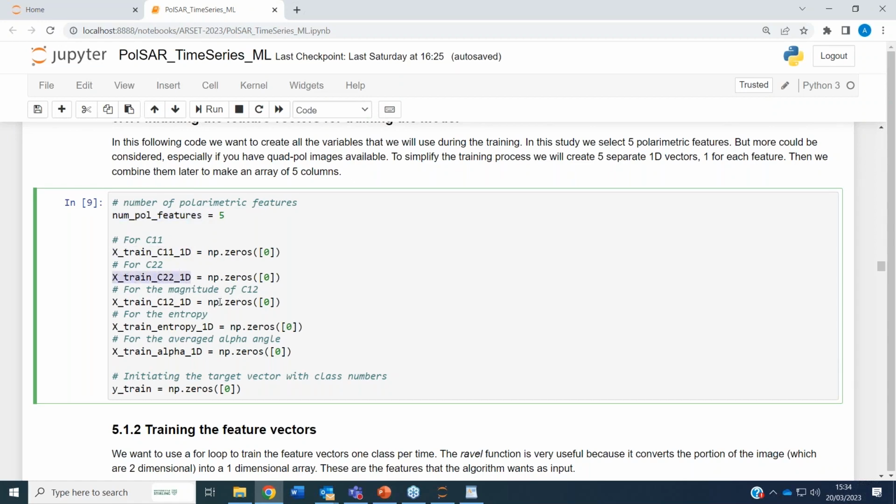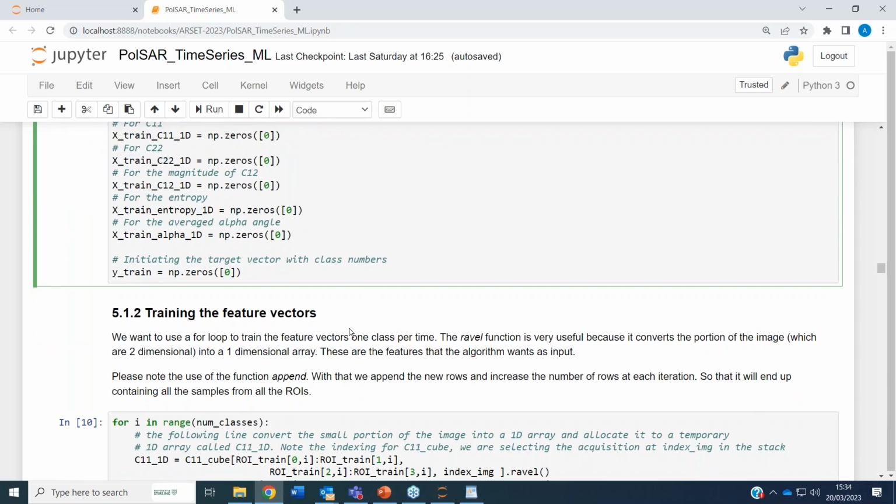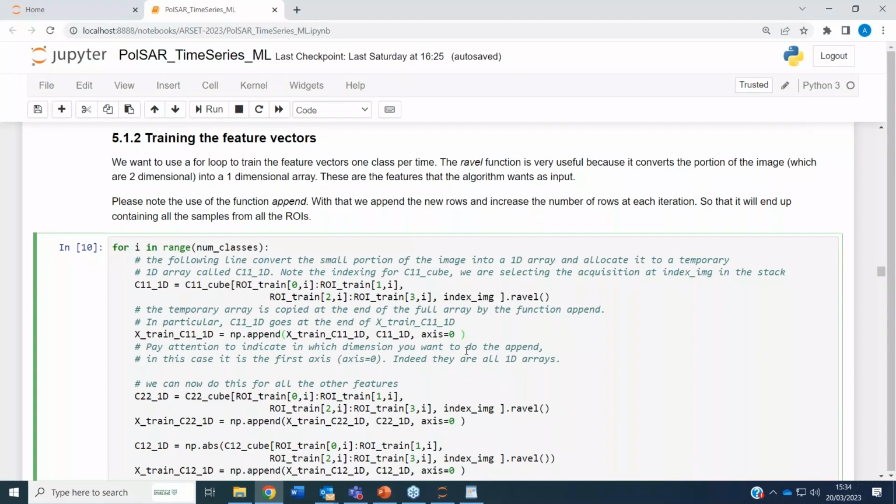I will come back to this later. And we also initialize our target vector. Here we do the assignment. We create these feature vectors. You see, I'm using a for loop where we go class by class for doing that.